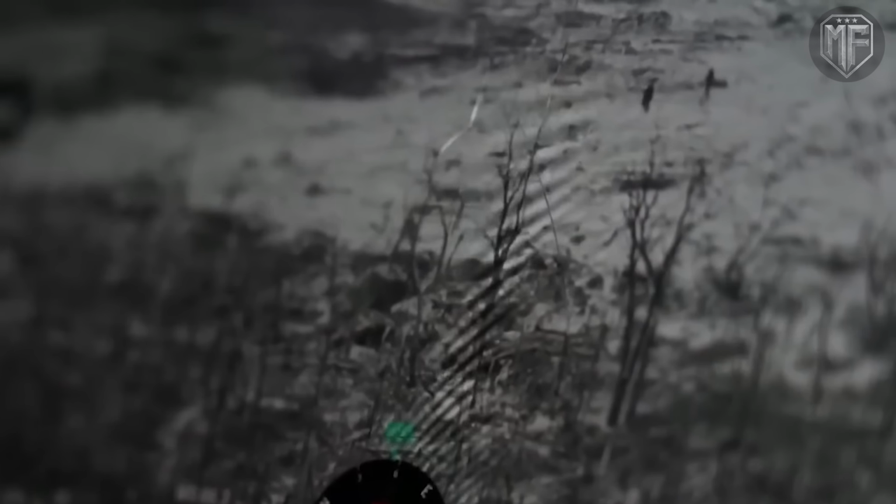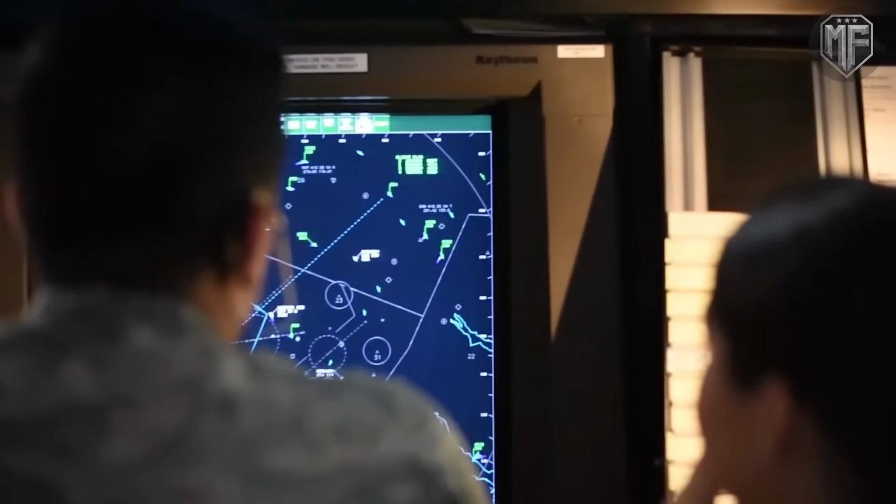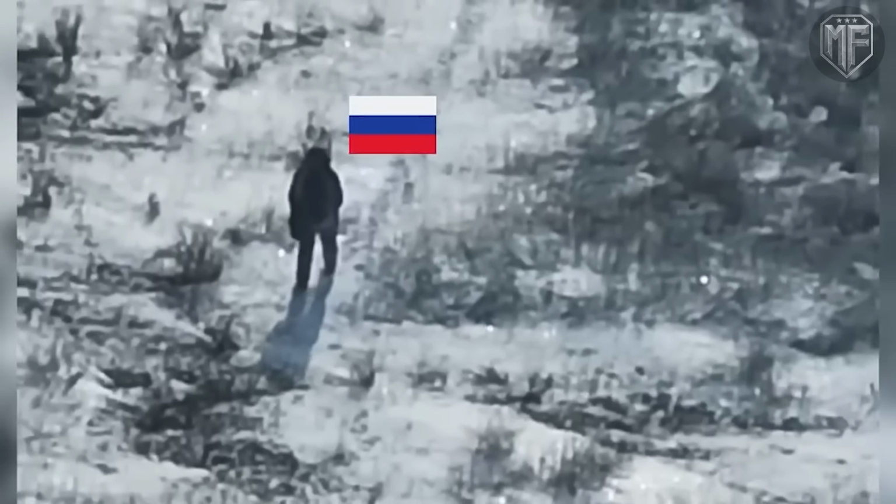The key advantage is tempo, because the crew compresses detection, confirmation, and engagement into one continuous loop that runs faster than a squad can react in darkness. From there, the engagement shifted into a track first, strike later rhythm, because the drone could hold the target in frame, adjust its angle, and wait for the second when cover thinned or the column tightened.